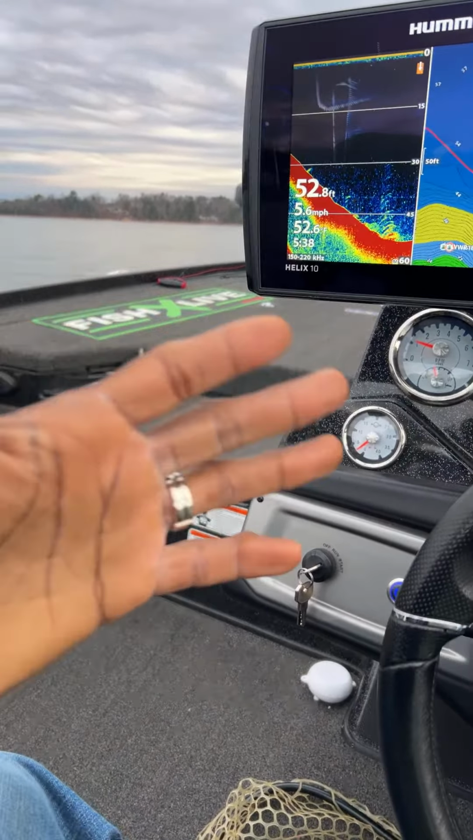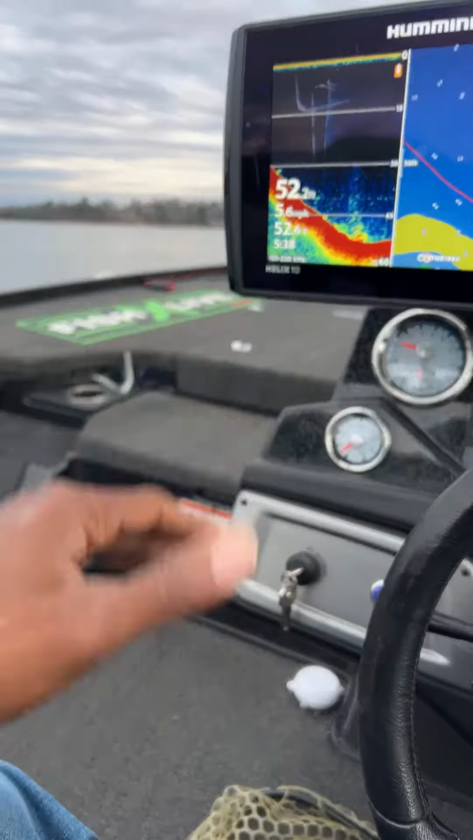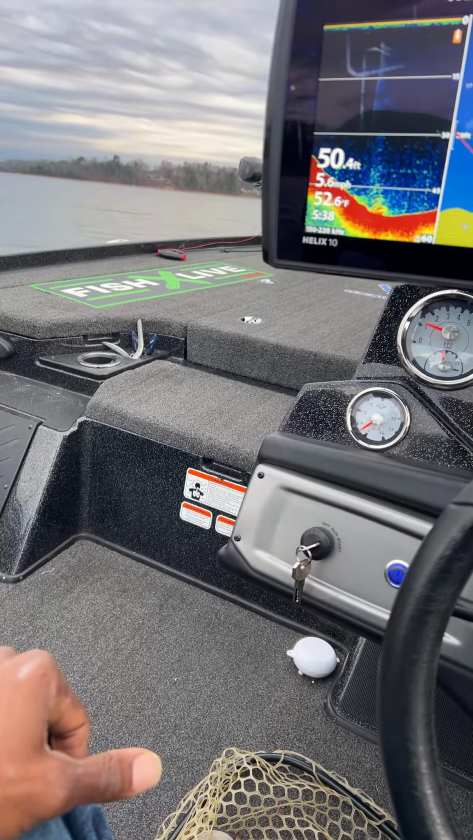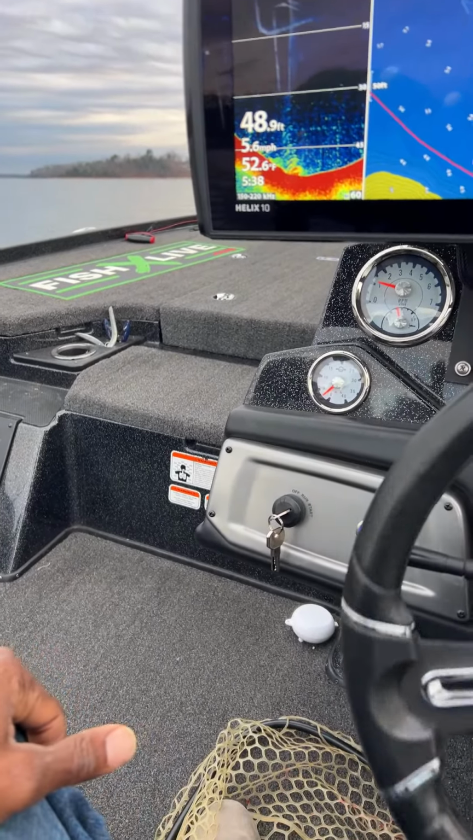I pretty much just come out to the lake, pull up to an area and see if I can catch some fish. Just go for what I know is what I call it.